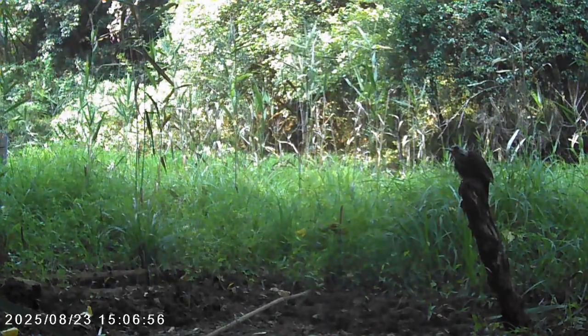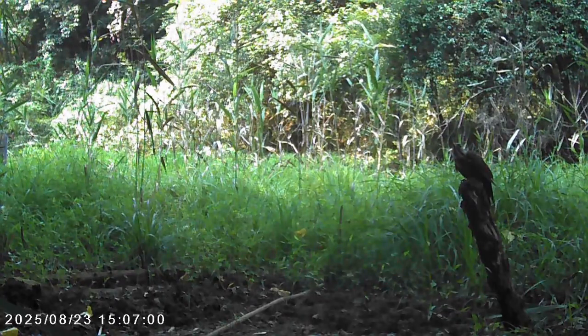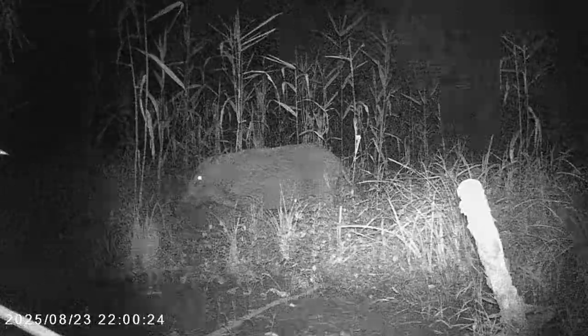And more coming down. So we've got some standing water, so they're coming for refreshment during this very hot weather. Very hot and dry weather.